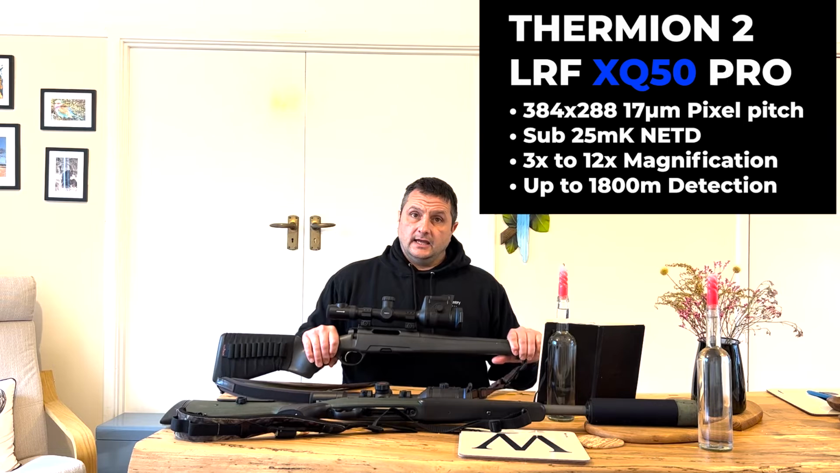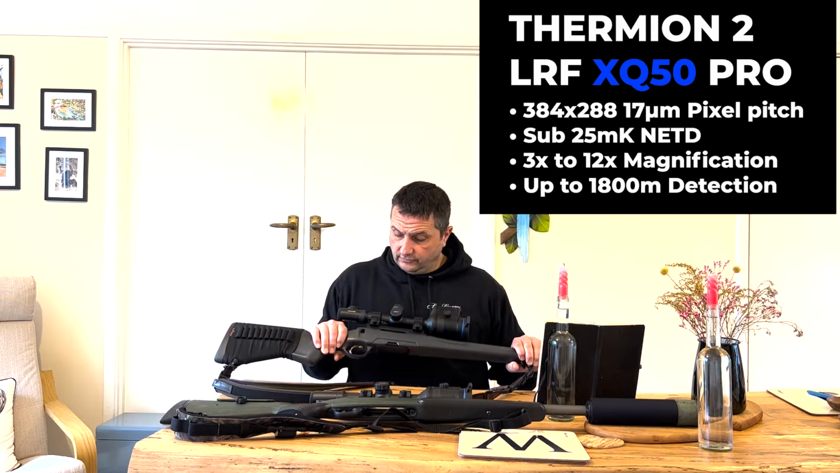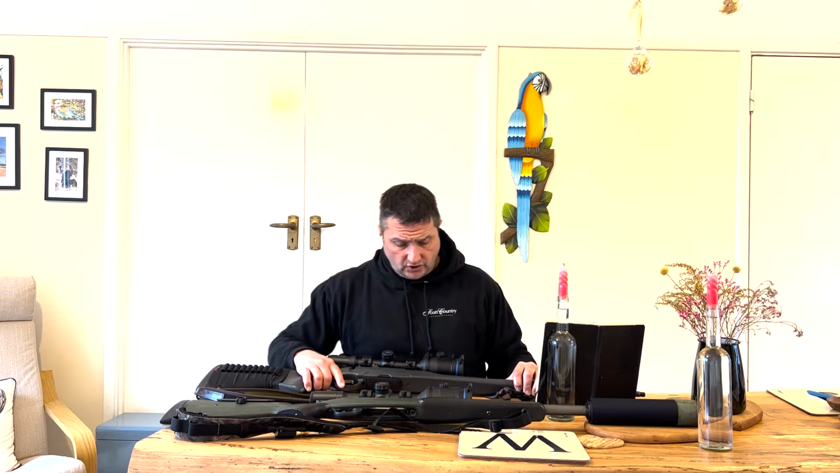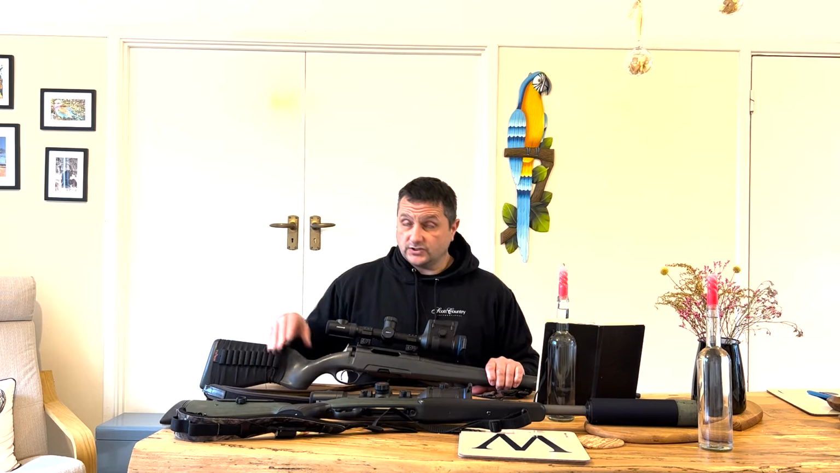And then the XQ50, which is a 384x288 17 micron sensor, again sub 25 mK. So both scopes have detection range up to 1800 meters, with the LRFs giving you 800 meters detection range. The base magnification on the XQ is ×3, then it goes to ×6, and then ×12, your 3 magnification settings.